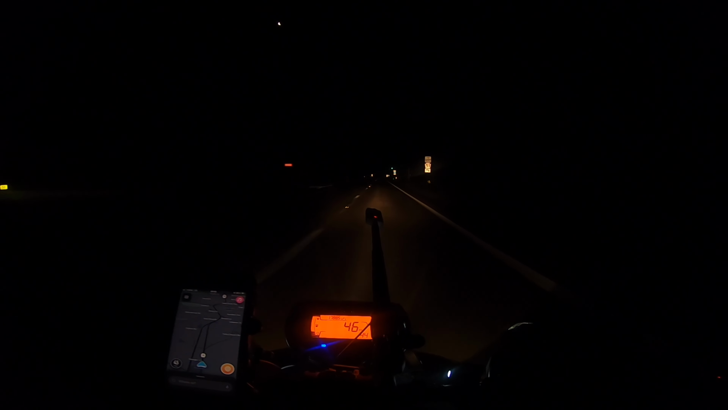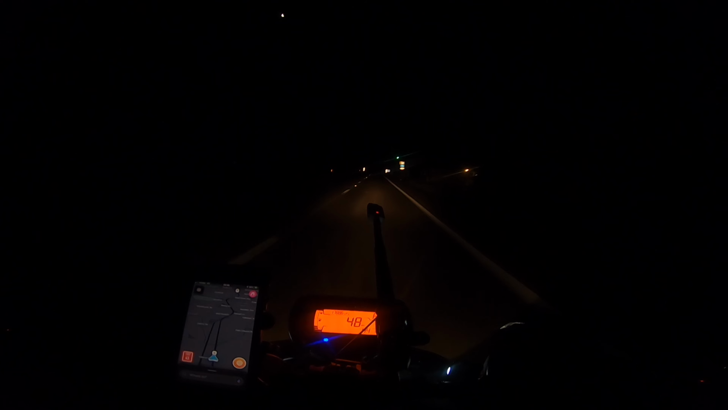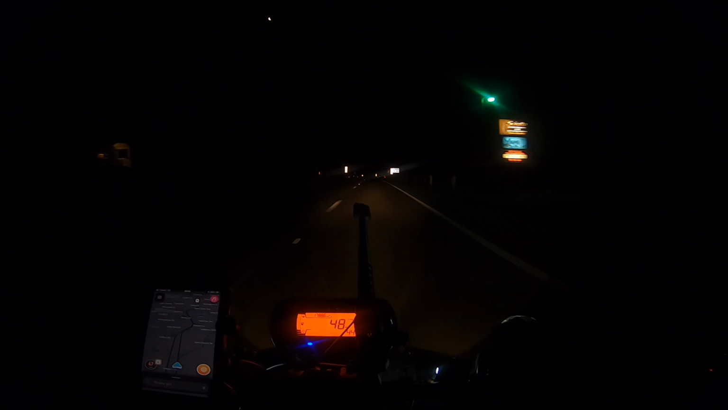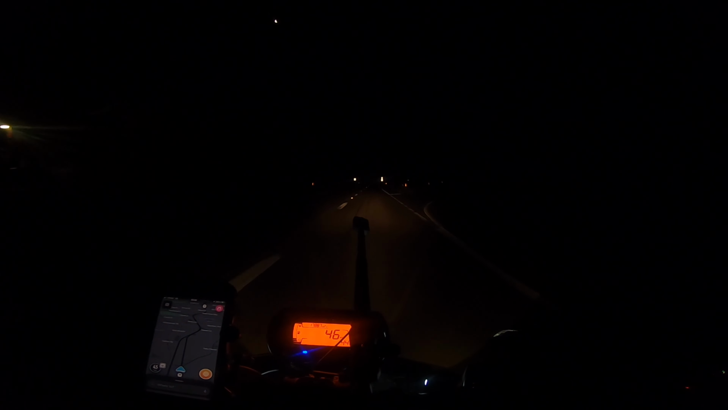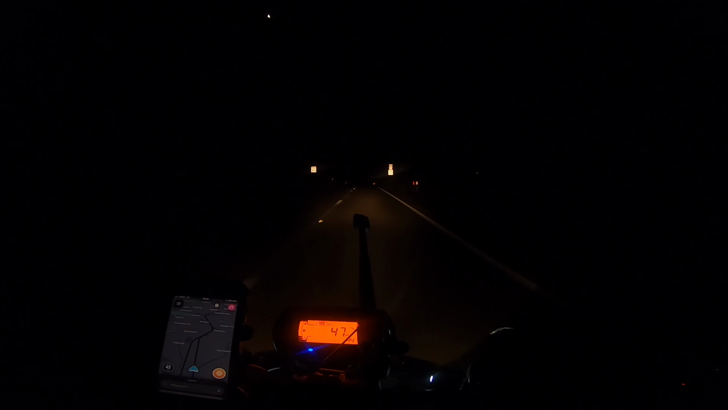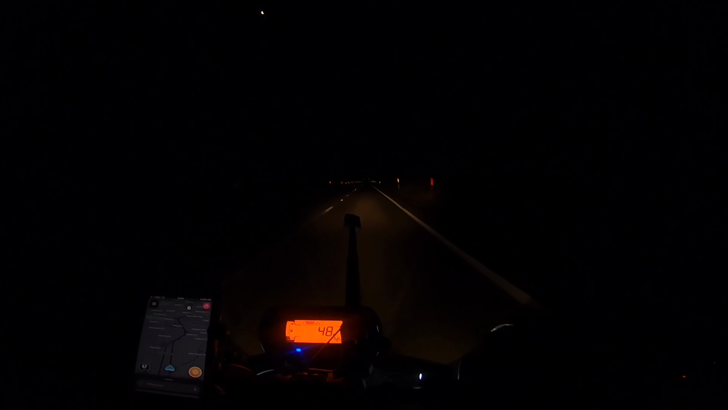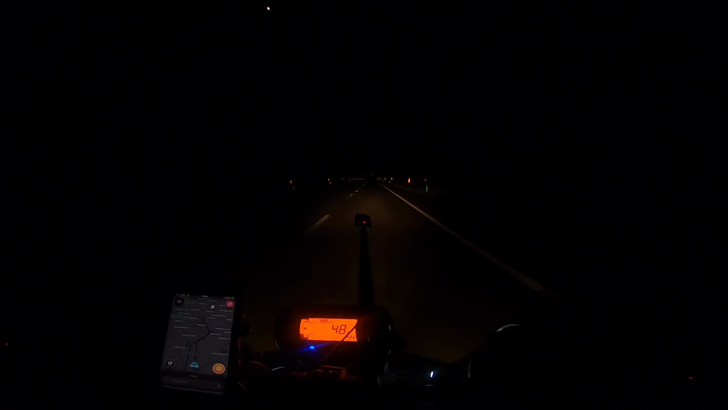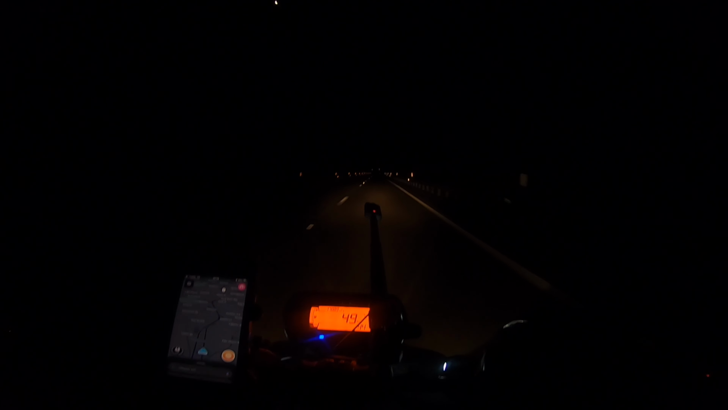Speed limit on here is 50. Now I'll go right below 50, right in the neighborhood. I'm not going to do anything extra on this ride at this hour. This is a safe speed for fellow travelers in traffic, but also I'm going to leave myself some reaction time if at all possible.